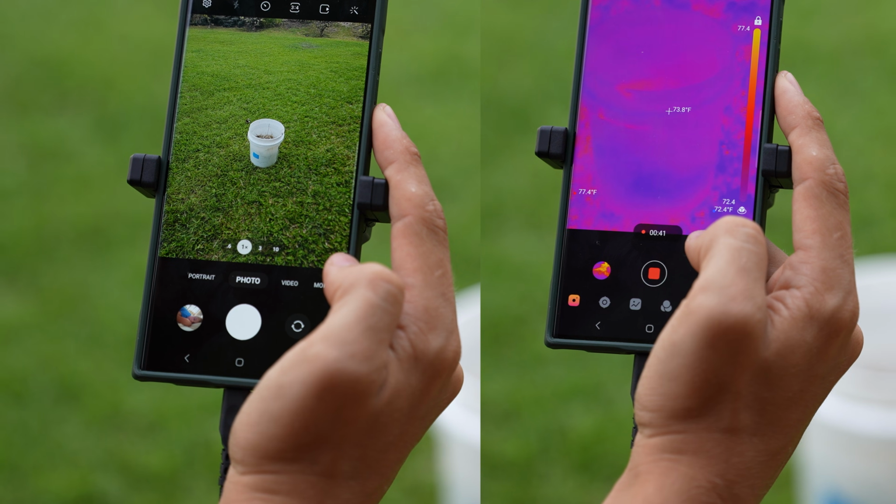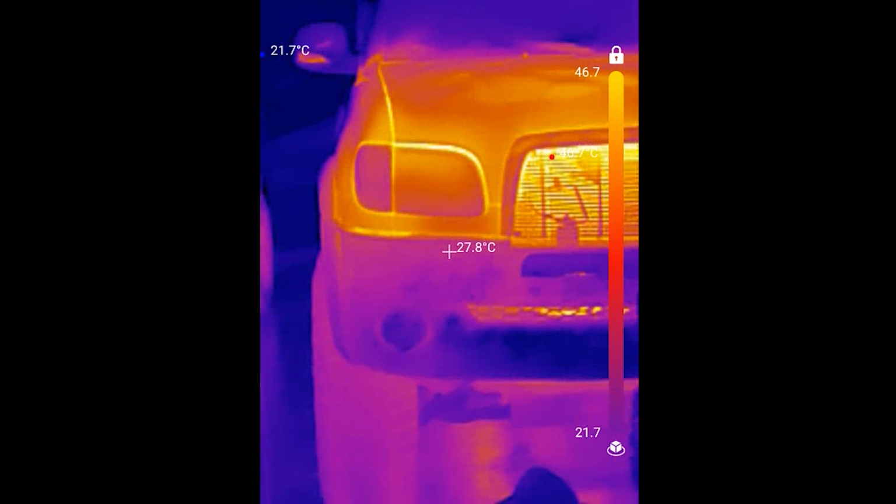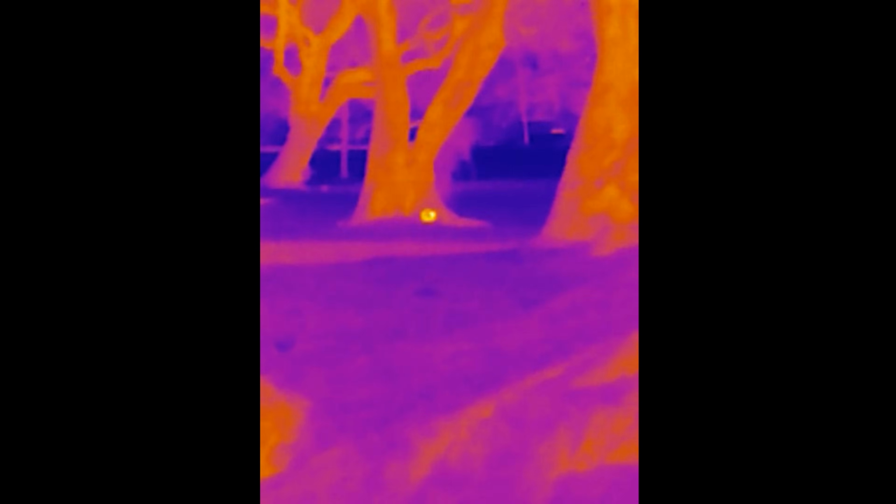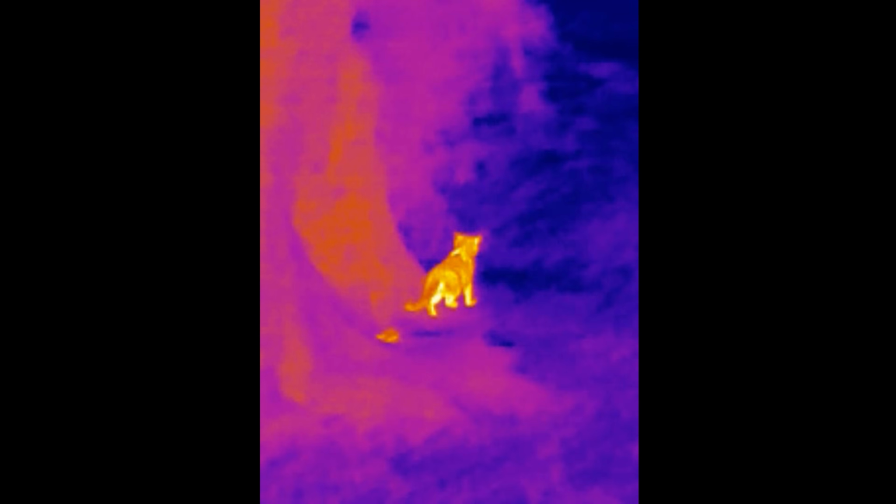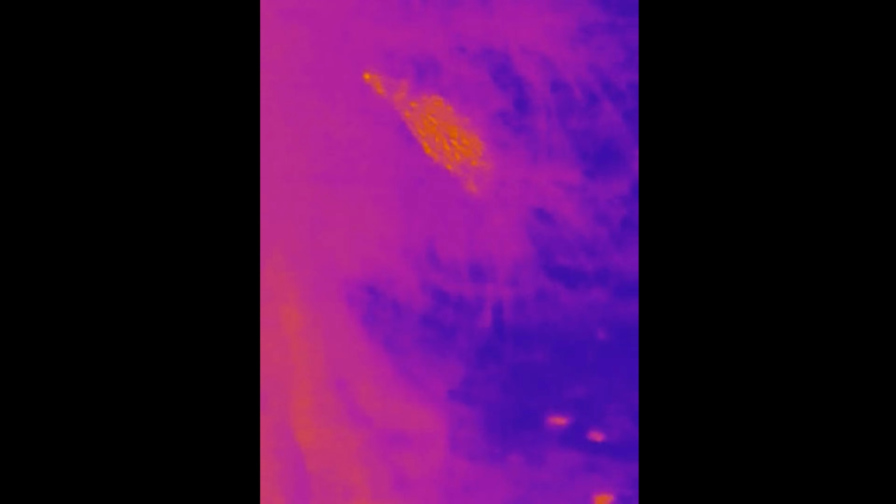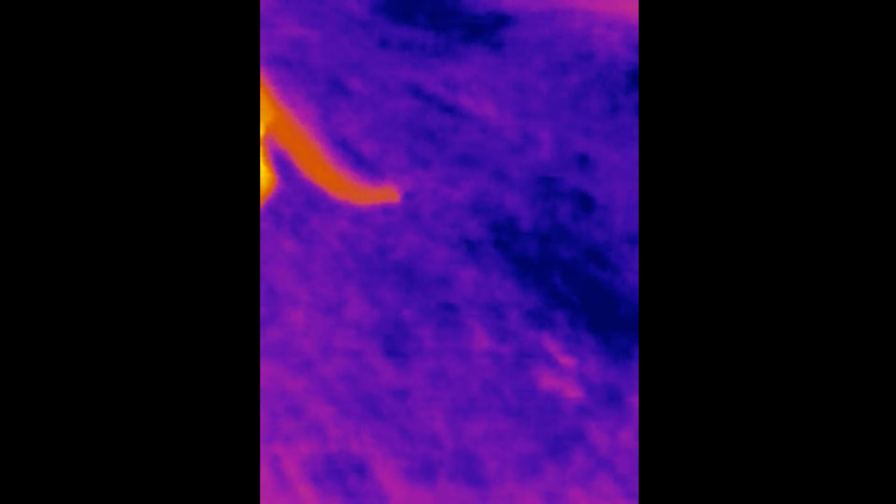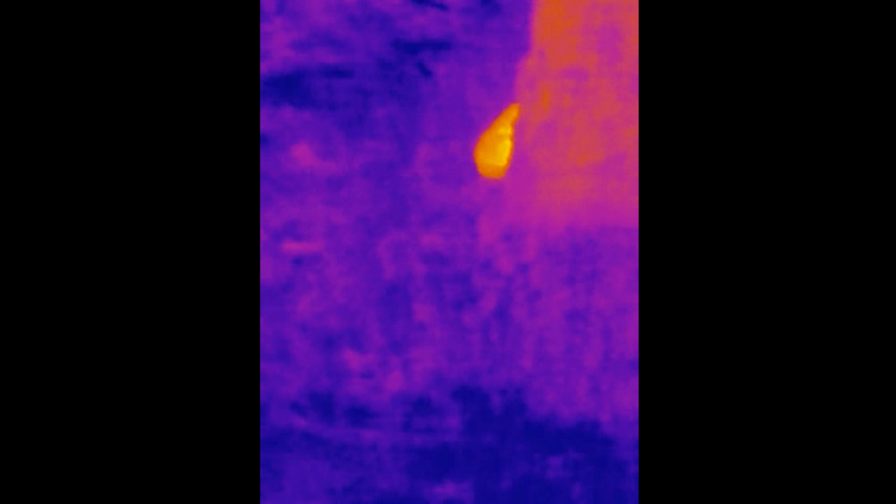So if you're trying to look at things close up, I don't think this would be a good choice for you. The second thing is that the camera occasionally lags. I'm not sure what causes it to glitch like this. Sometimes it glitches every 5 seconds, and sometimes it can go for a full 30 seconds before it does that. I was using a Samsung Galaxy S23, which is a newer phone, so I don't think the phone was the issue. If you're trying to record something that is in motion, this frequent lag can be frustrating.